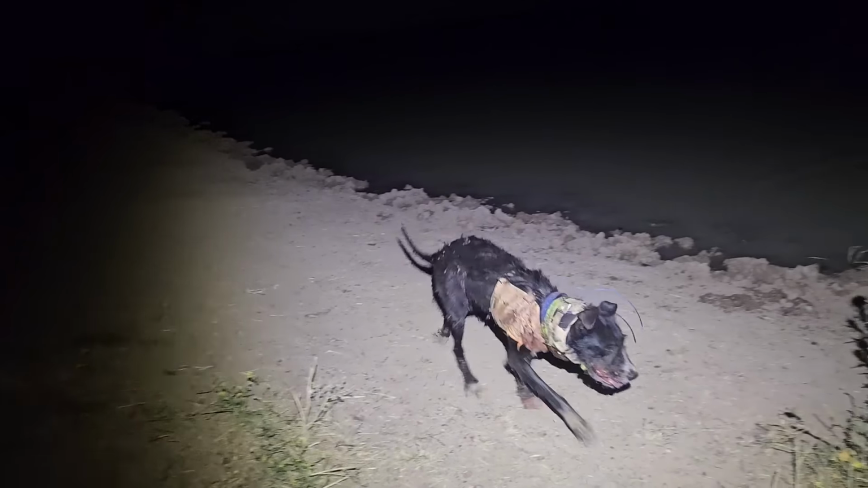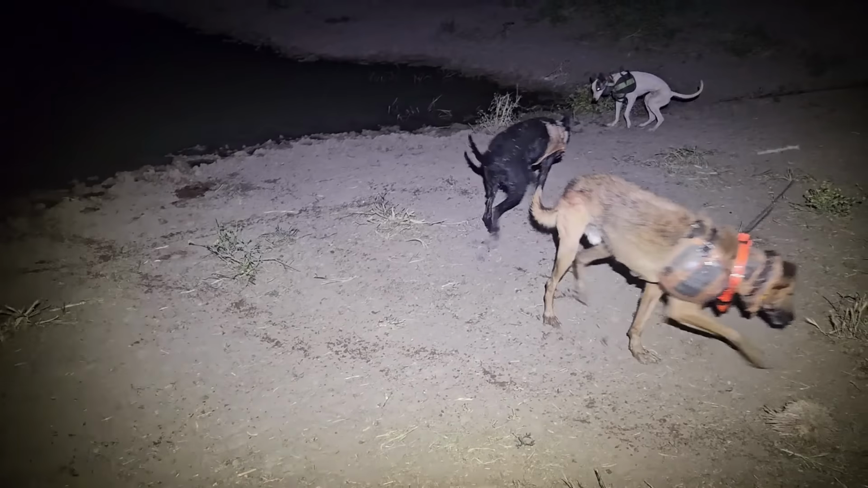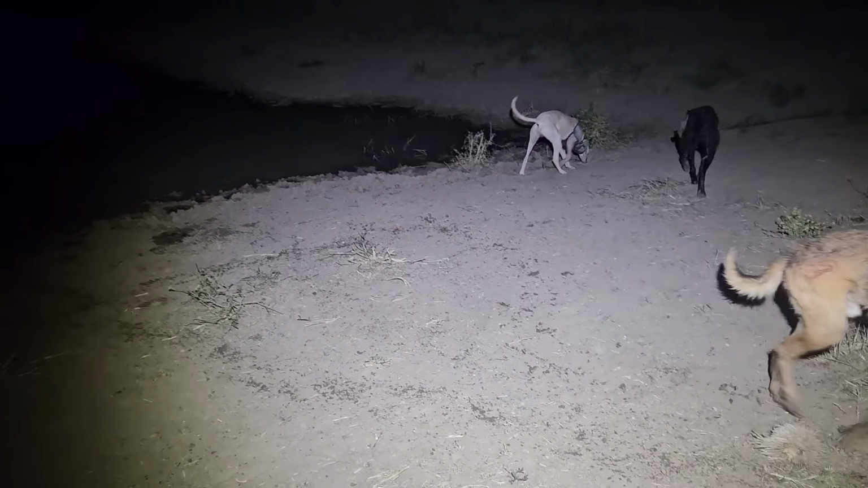I was glad that the dogs left the ute before the thermal. Like, I seen them in the thermal, but they never seen them through the spotlight. So, they did real well there. It was in a fairly high bit of sort of Yanganville grass. We're talking sort of 4 foot, 5 foot high grass. And they punched into it real well.